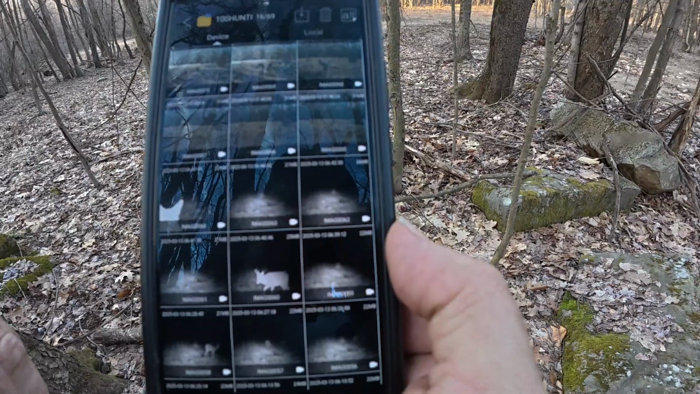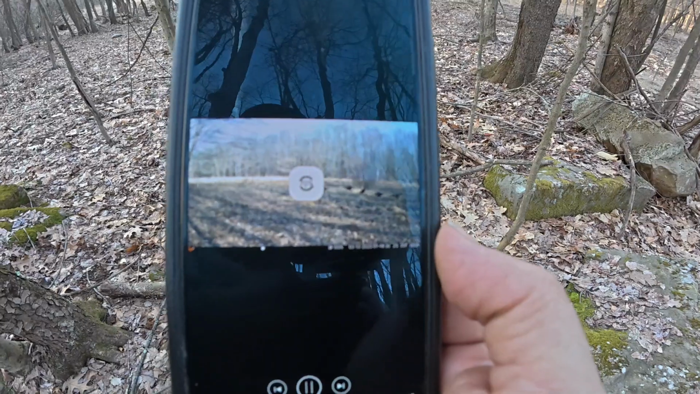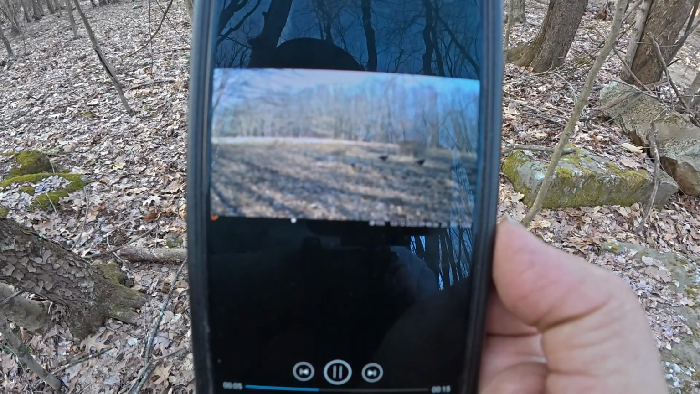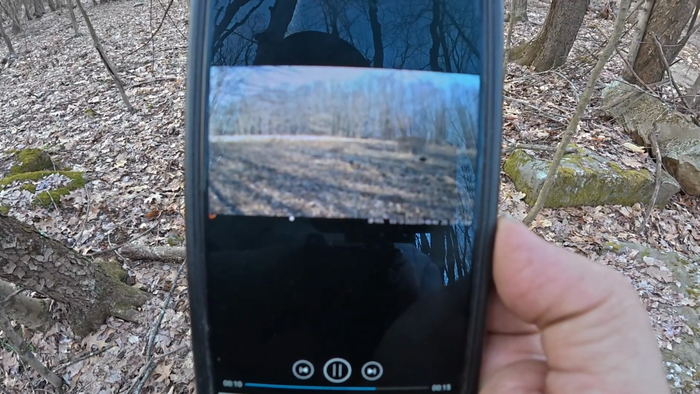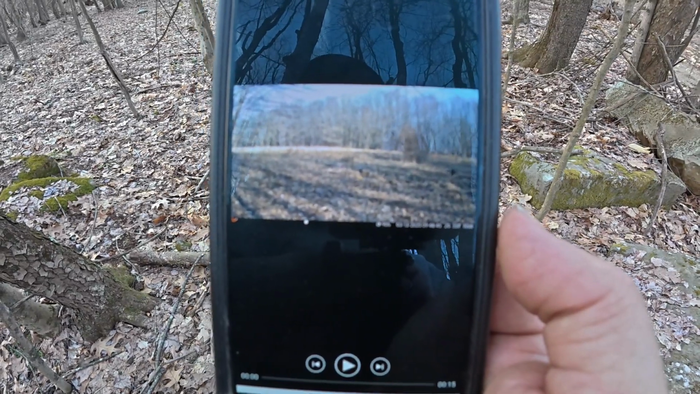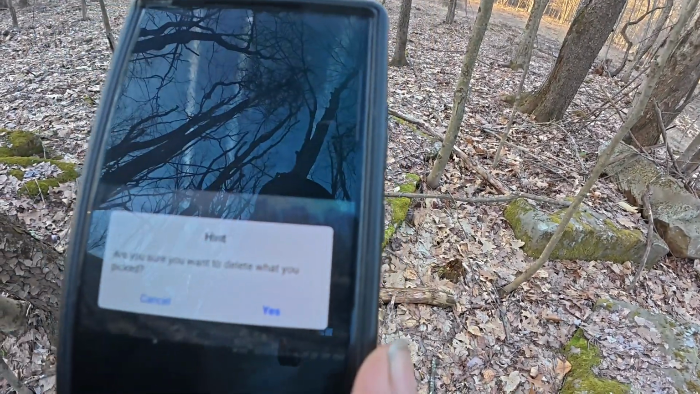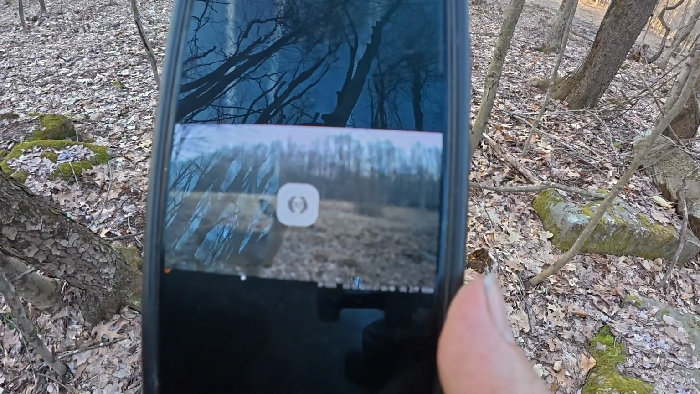Okay, so let's just take a video here, and I'm going to click on this one. Now I could play it to see if I want to keep it, and you can see there's turkeys there walking. So they're walking through. I'd like to get a closer shot of them. So maybe that's a video that I don't want. So I could delete it. So I can actually hit trash up here in the upper right. And it says, are you sure you want to delete it? Yes.